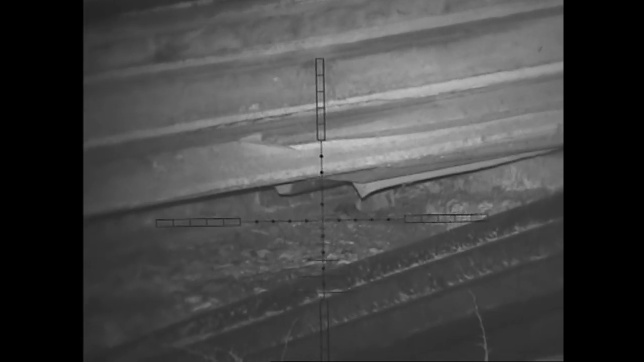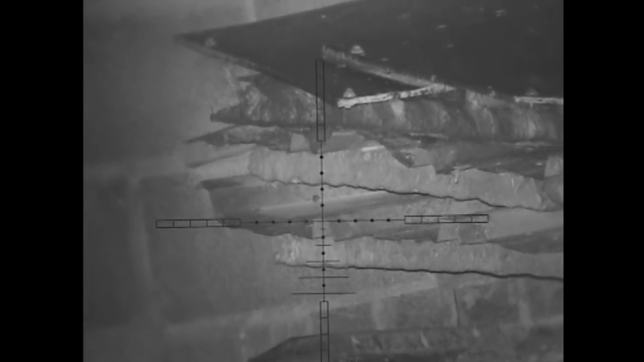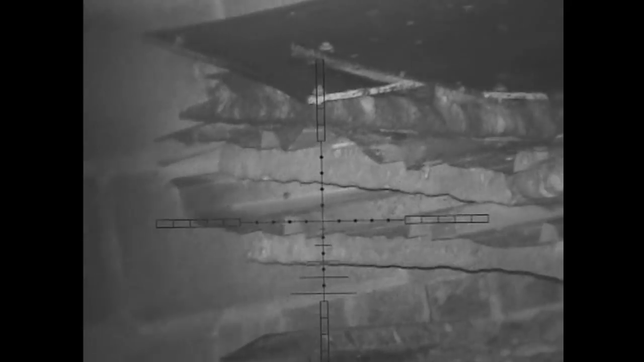See more rats there. Take a shot, forget to give a mil dot hold over and miss them both. Two here. I thought go for the right hand one, hoping that I might get two, and I think I did get two. I heard the impact, but I couldn't pick the rats up because obviously they shot out of sight.